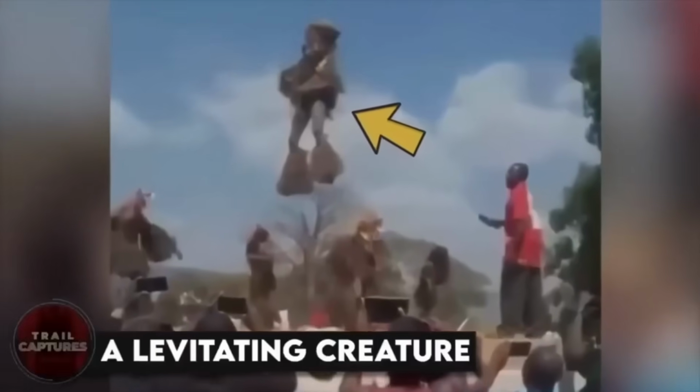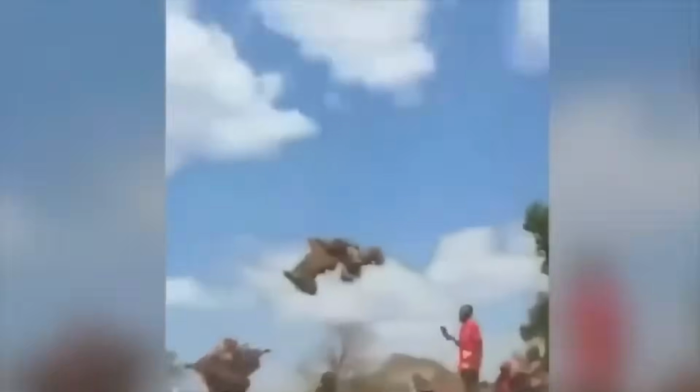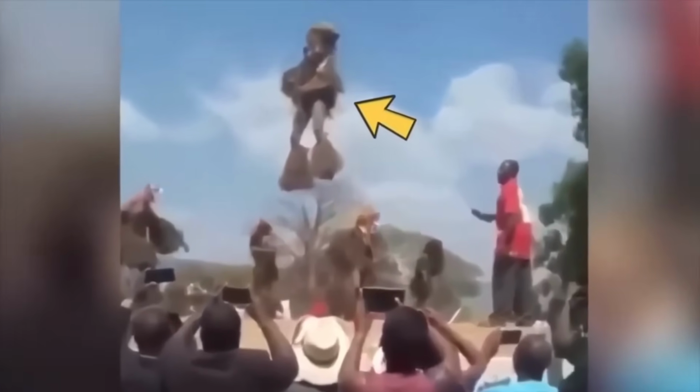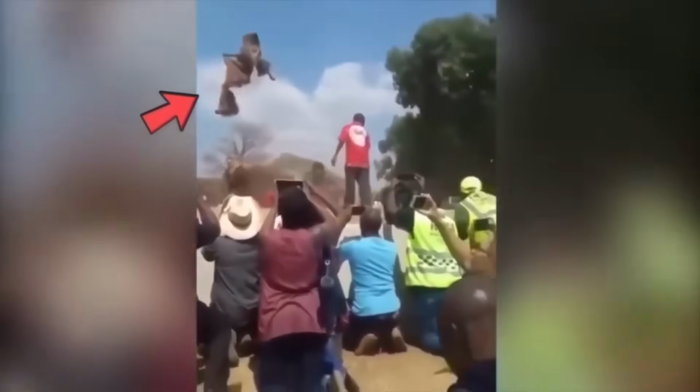A levitating creature. Whether it was an extraterrestrial being or simply an optical illusion, this video is fascinating to watch. A large group of individuals gathered to witness this bizarre creature, which appeared to be levitating in midair while wearing wings on its arms and feet.